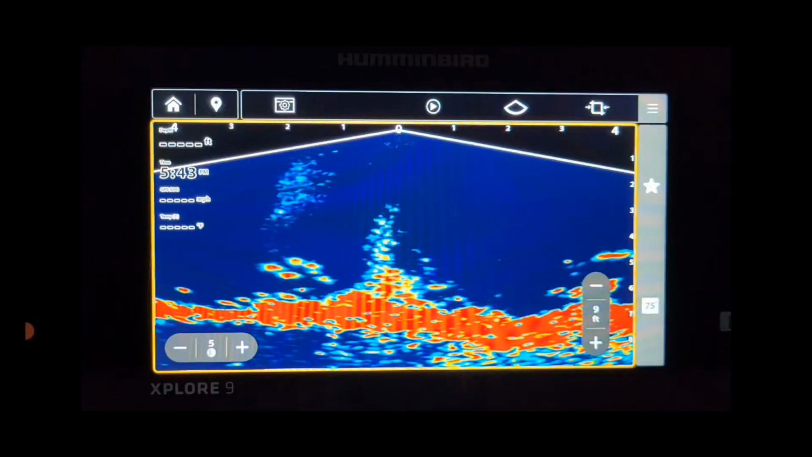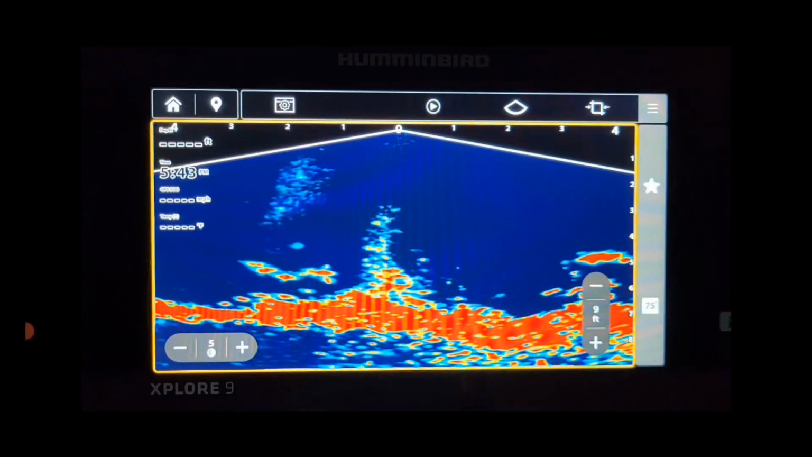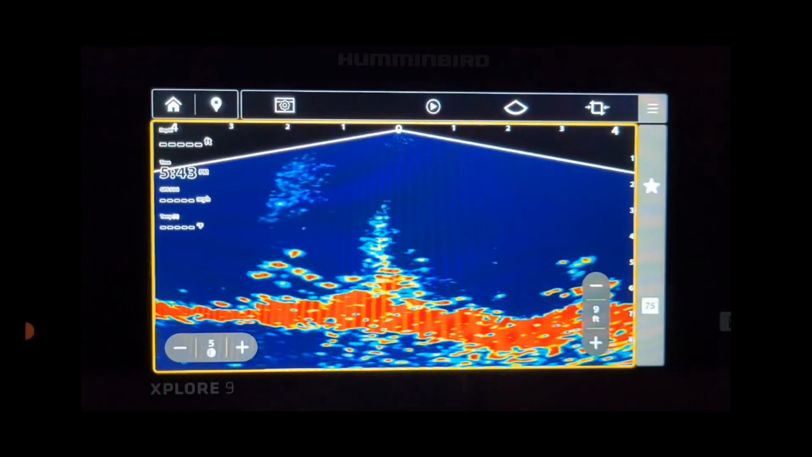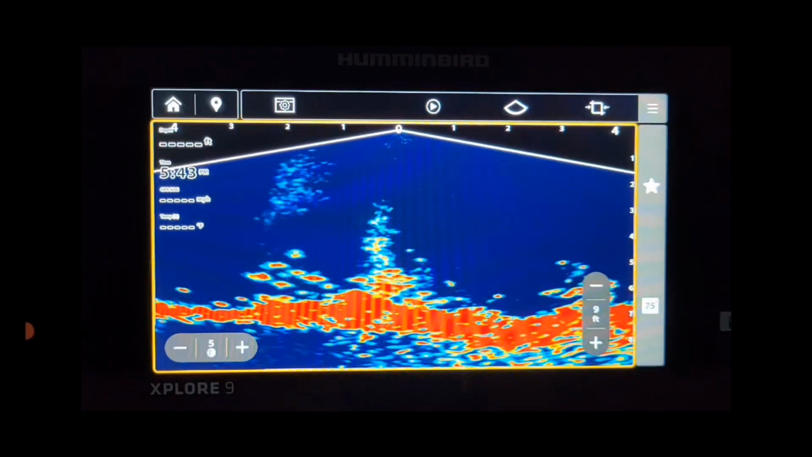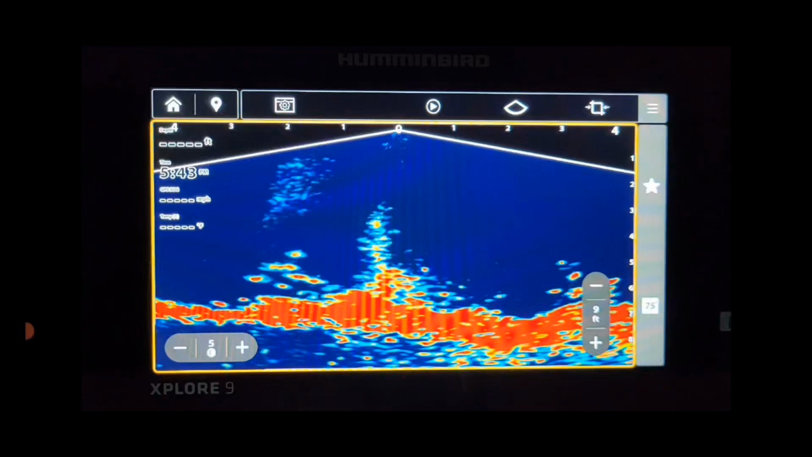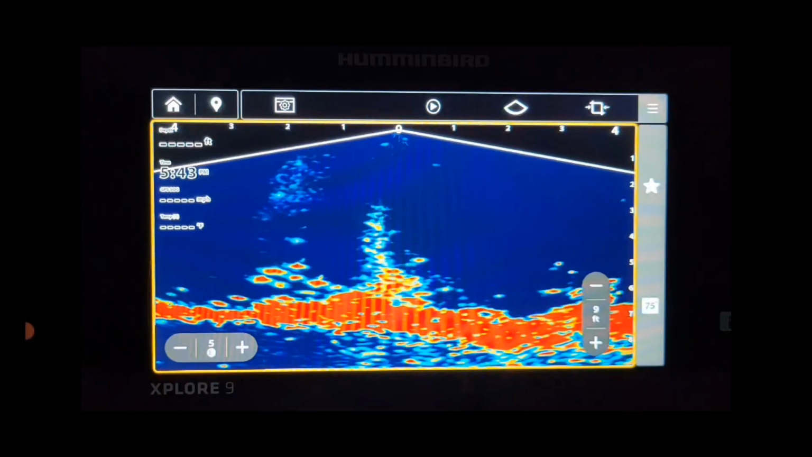Looks like we have a bigger fish over here on the right-hand side moving in. You can see it's a lot bigger fish, taking up a good part of the screen here. And he might have just turned around, but that was a big fish over there on the right-hand side just coming in, maybe pushing that bait around over there, those smaller gills. That was a bigger mark.